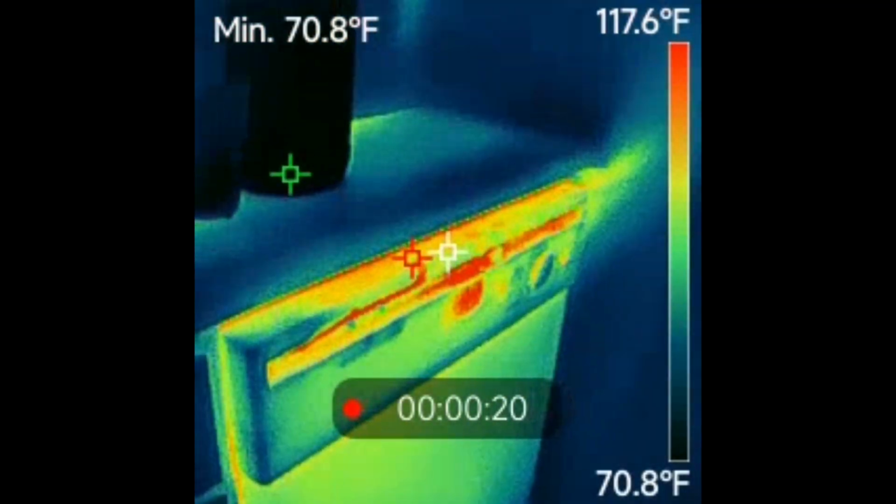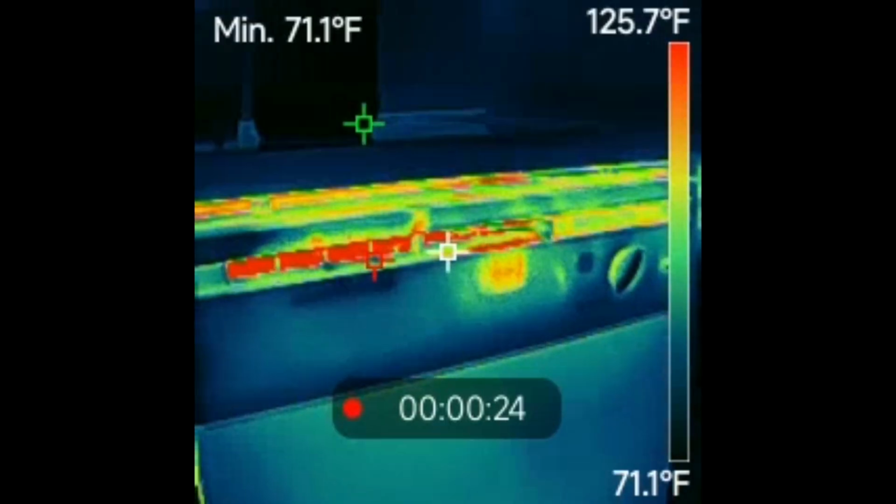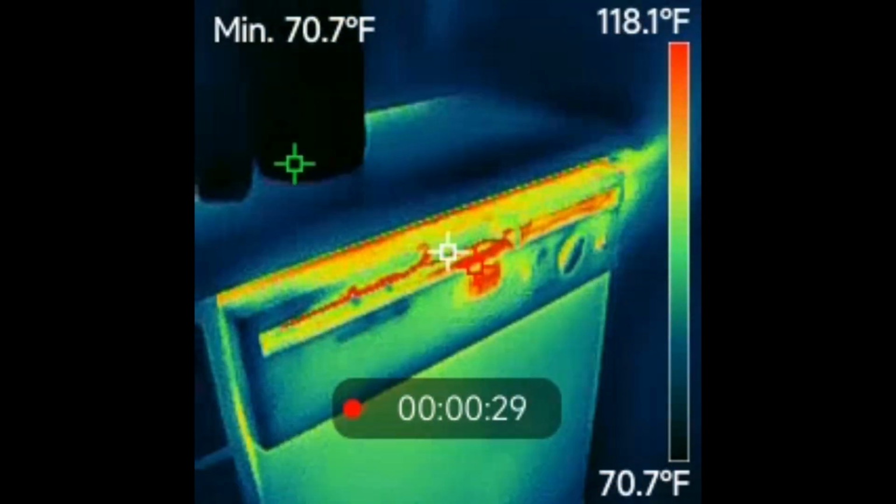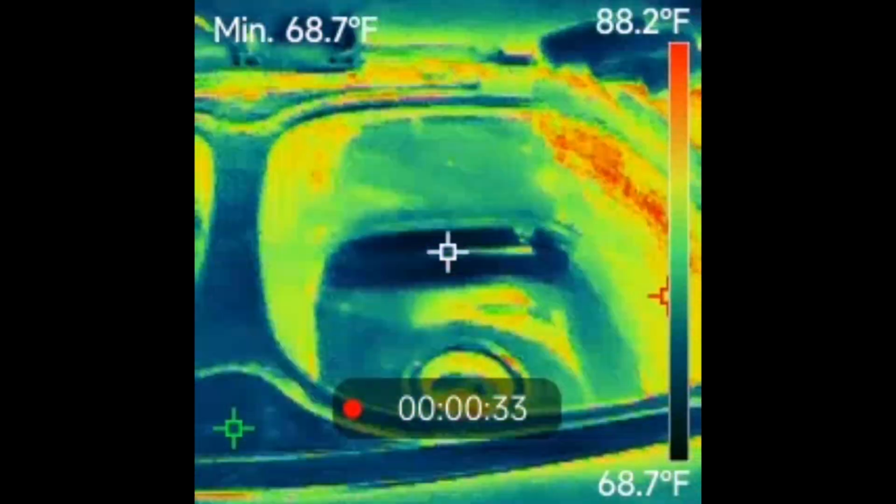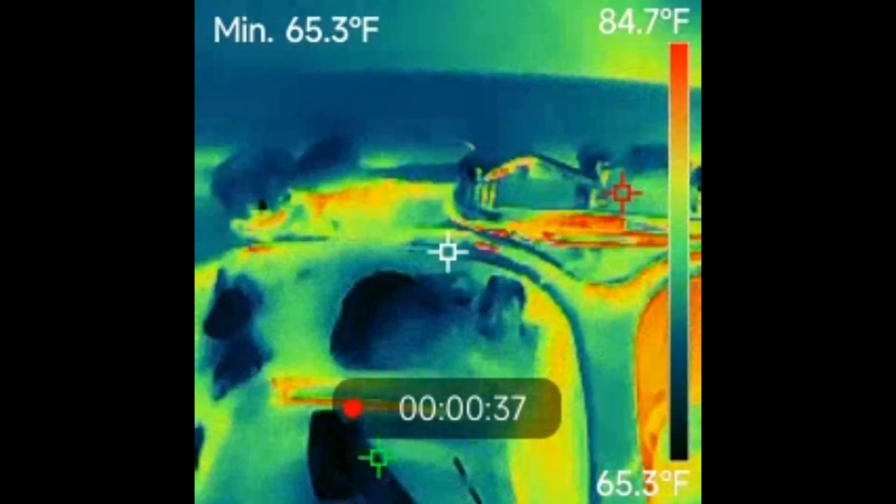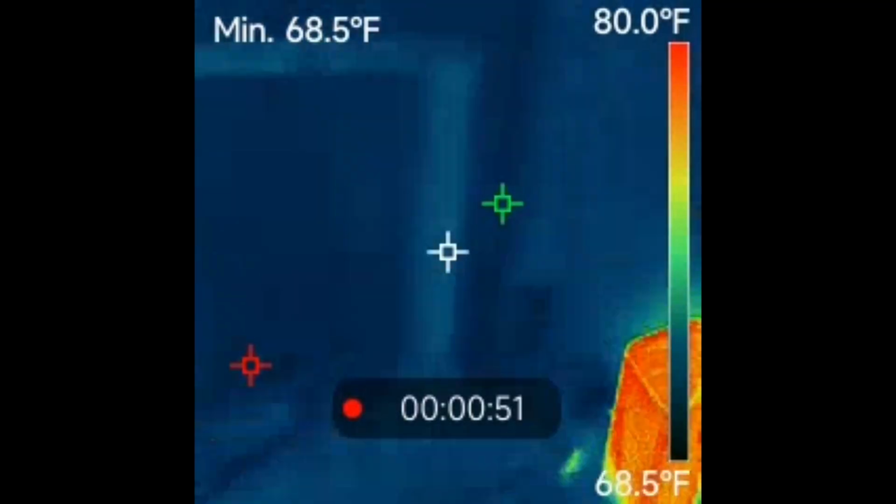Here we're staring at a dishwasher that just recently got done running. So yep, staring at the vents there, 125 degrees. You see that red crosshair too? That's just the camera locking on to the hottest thing that it can see in its frame. Here's the sink, but I think that's just a reflection that we're picking up there, all those different signatures.